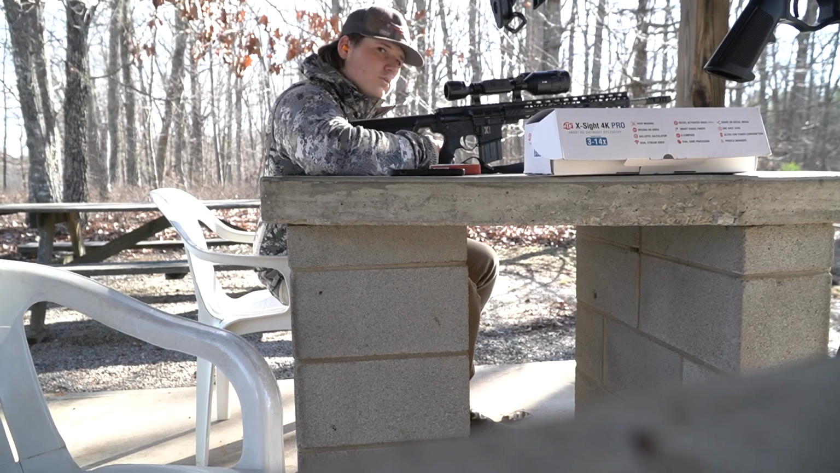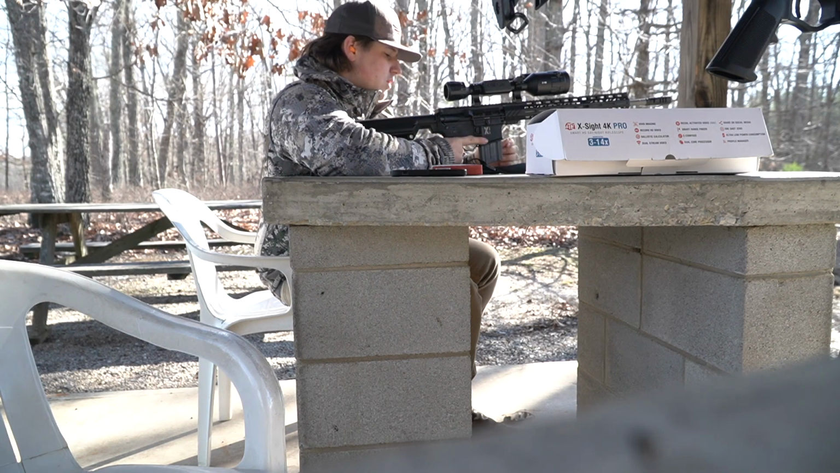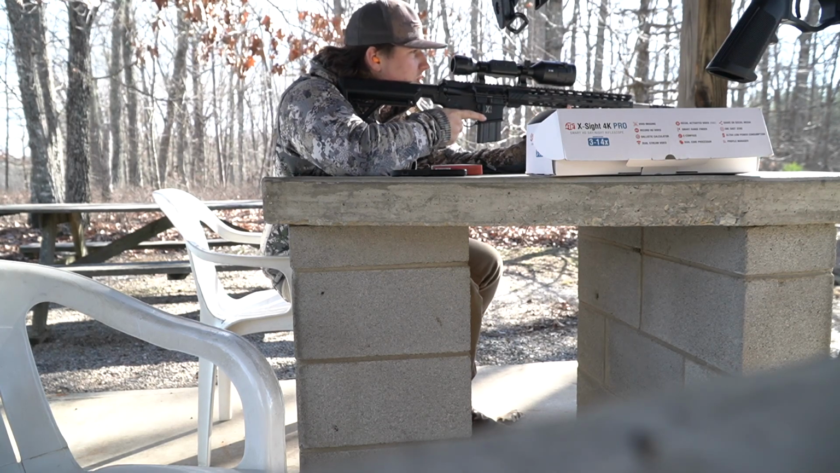Alright, so Max is gonna shoot the 223 first at 50 yards and see if he can get it on paper. And then I'm gonna start shooting the 300 at 100 yards, see if it's still dialed in or not. Alright, you ready? Yeah, go ahead.